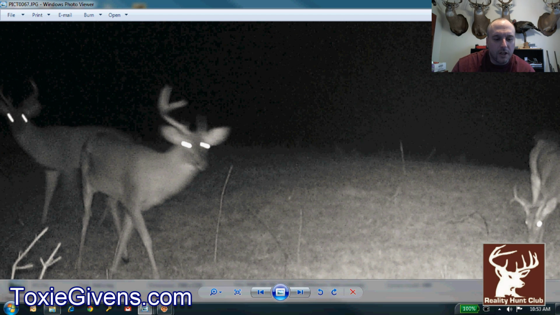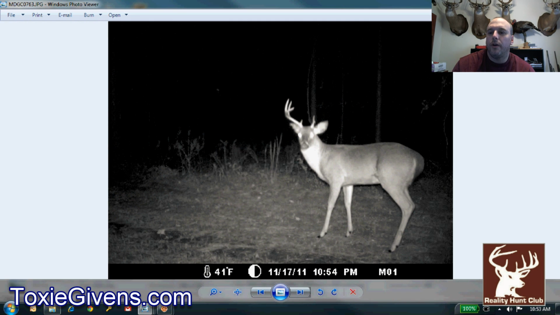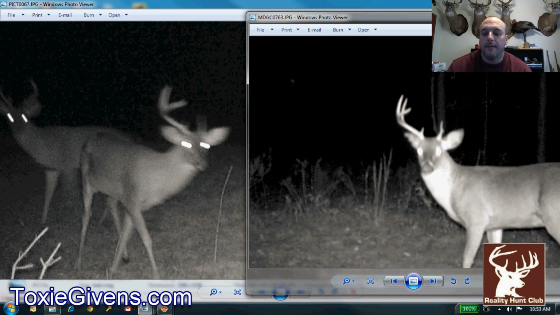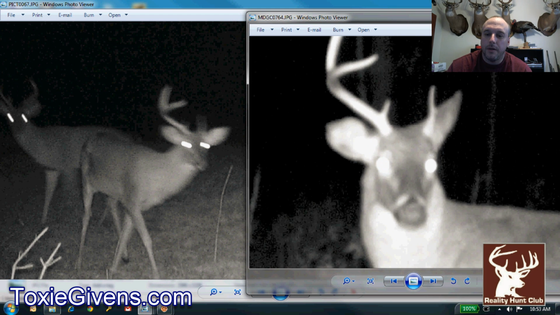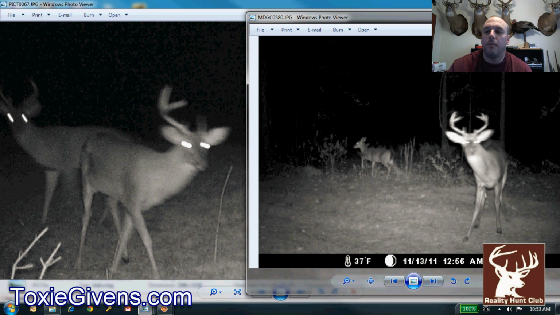And we argued a little bit about whether he grew it like that or whether it broke off in velvet. Of course, I like to think it broke off in velvet. Chuck's afraid that he grew it like that. So we won't know. He's got a real good right side, as you can see. These are the pictures we got back in November of him. And if he could just grow the other side, he would be so much better.